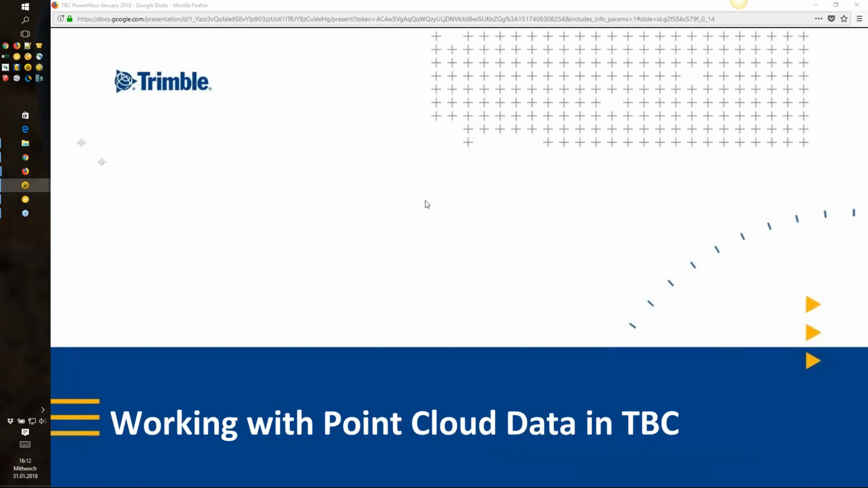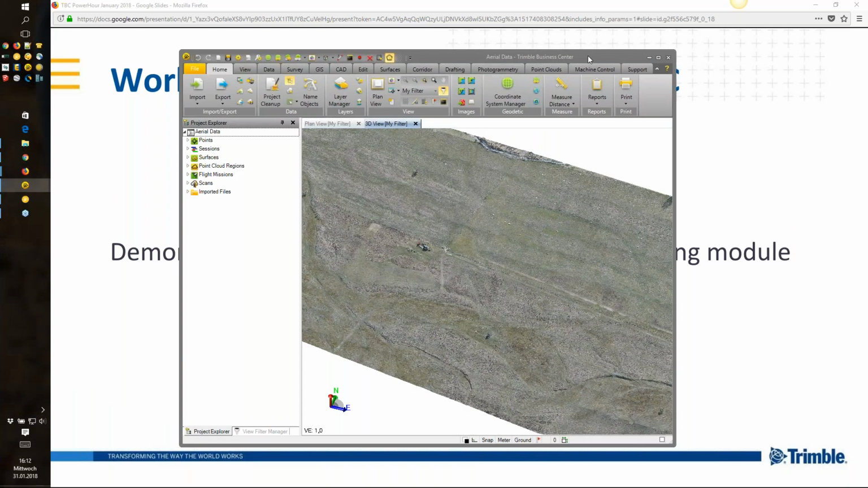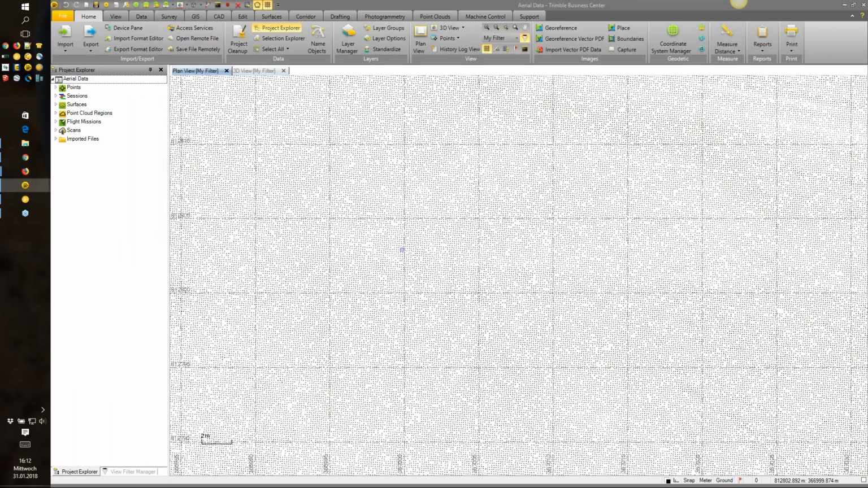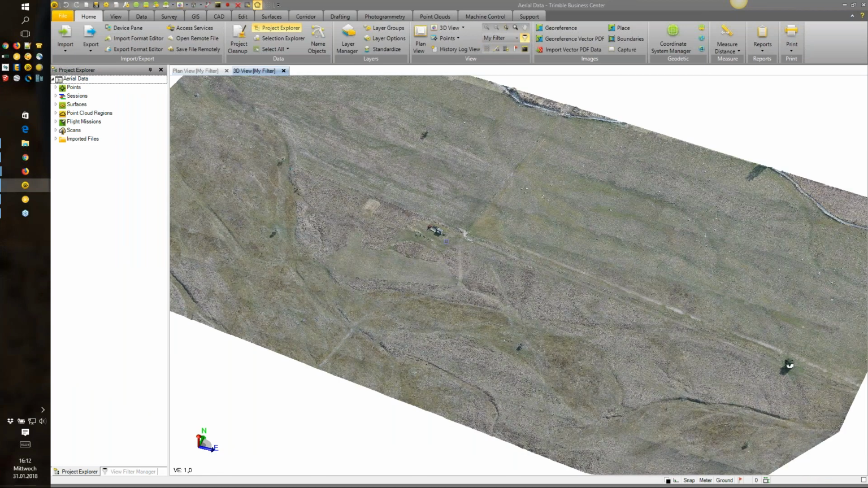Working with point clouds in TBC would be the next topic. Here I will directly jump into TBC and show you a few things. I will start with an aerial data set, as you can see here in the plan view, which we had collected from the aerial point of view. Here you can see the data set.